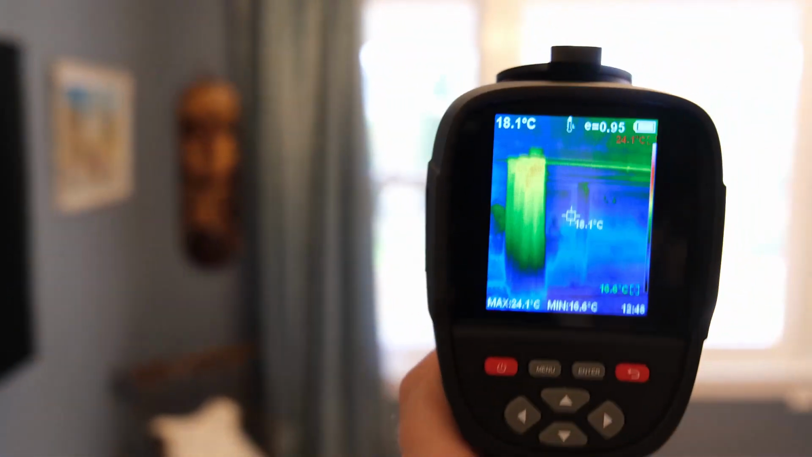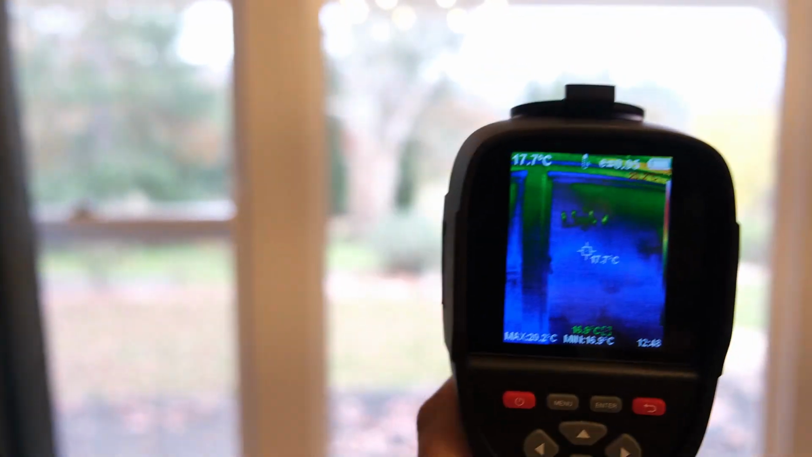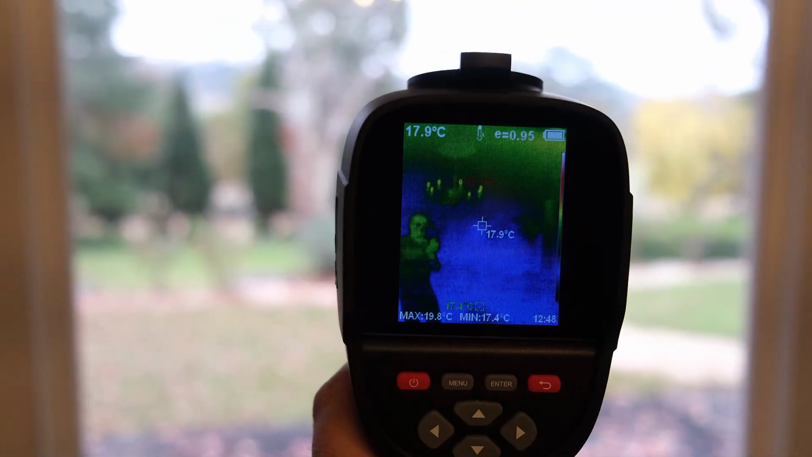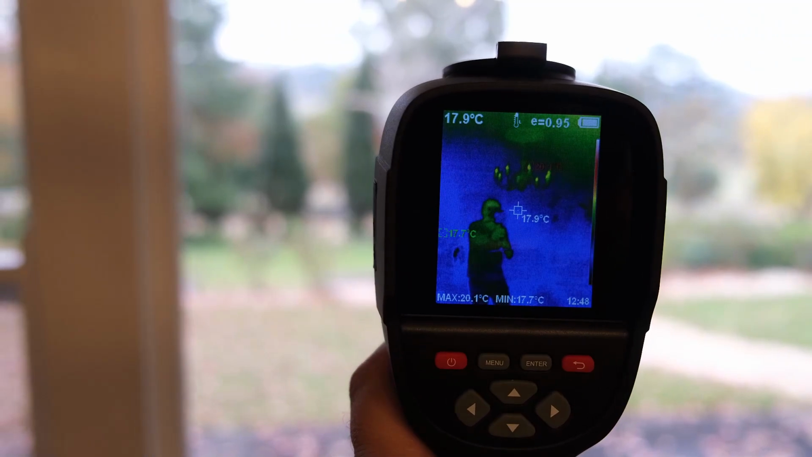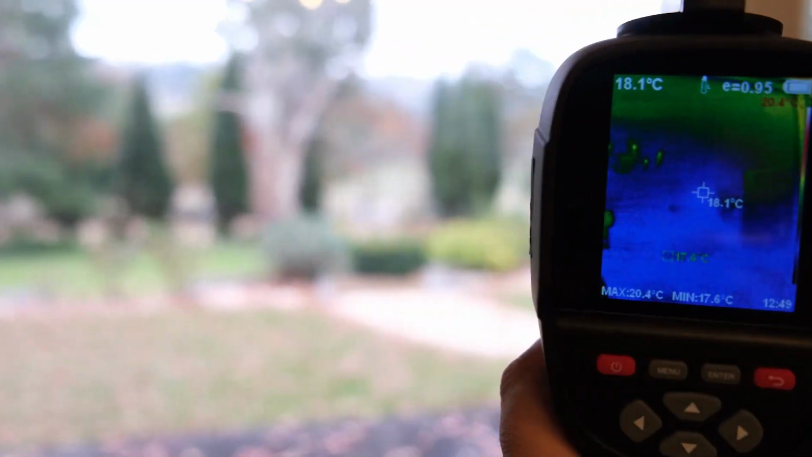So I would look for something like windows. Let's go to the window here, and you can see that the window is much colder than the rest of the room. So that's sitting at what, 17 degrees or something? Oh, there's me. That's the other weird thing. See, this is the emissivity. It's reflecting me, even though it's not a camera. Anyway, it looks weird.